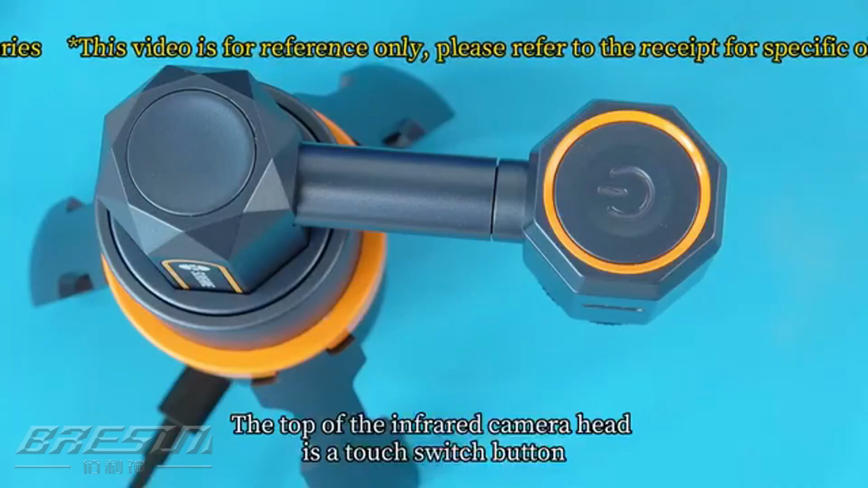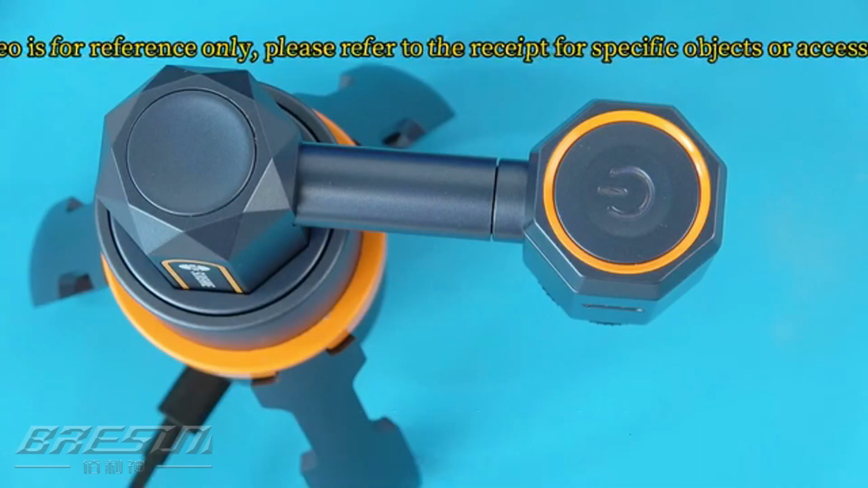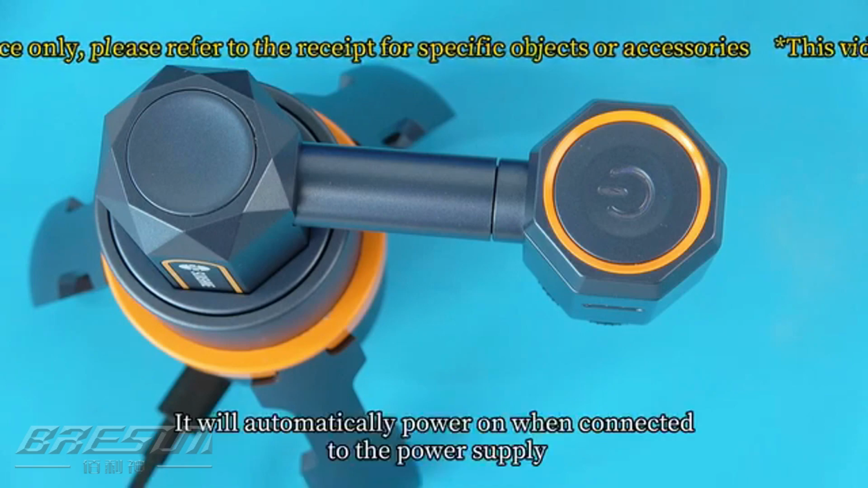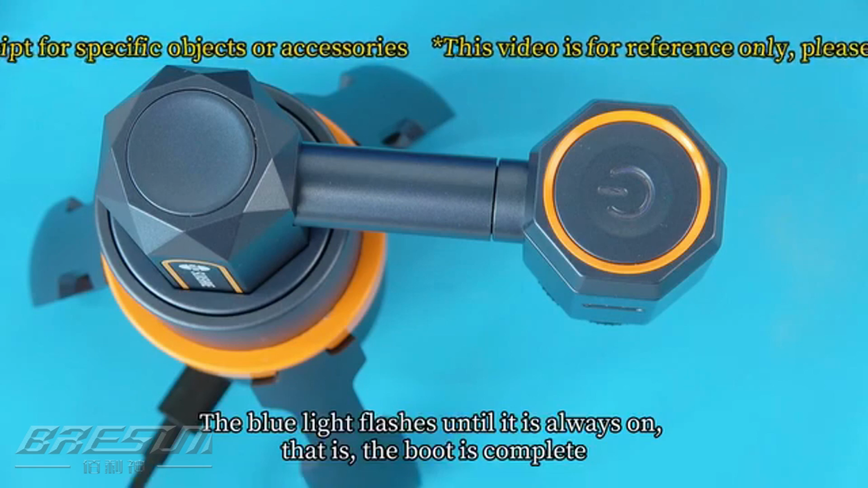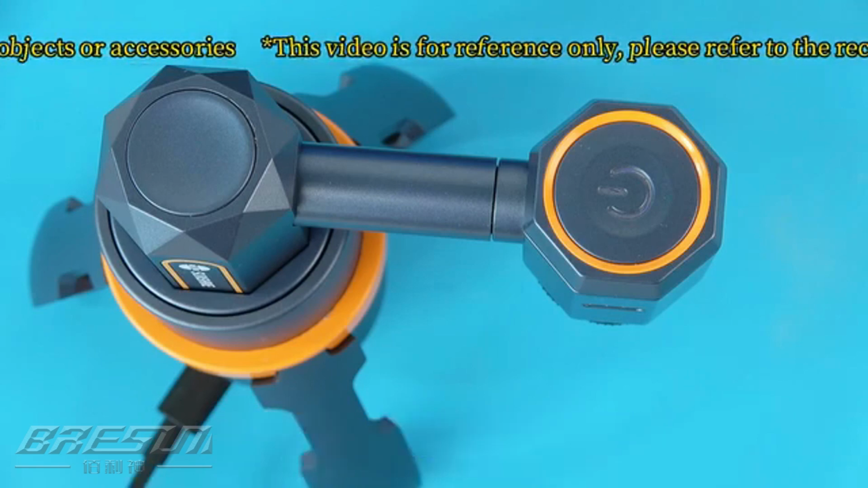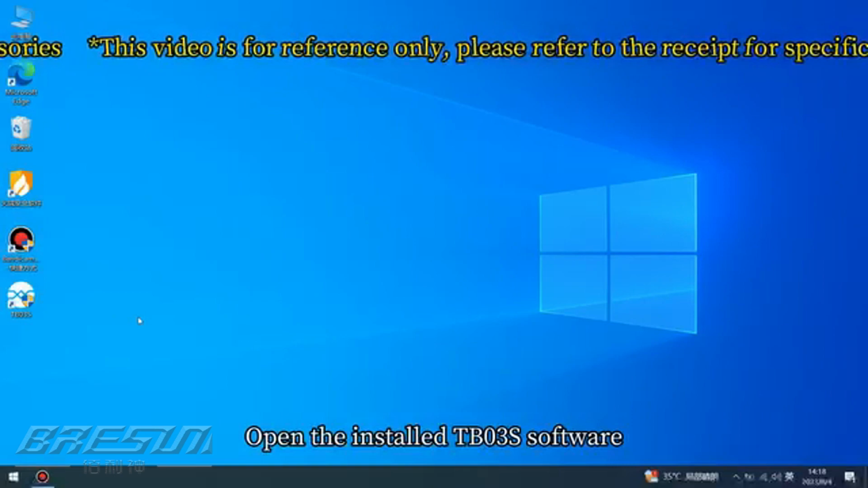The top of the infrared camera head is a touch switch button. It will automatically power on when connected to the power supply. The blue light flashes until it is always on, that is, the boot is complete. Open the installed TB-03S software.